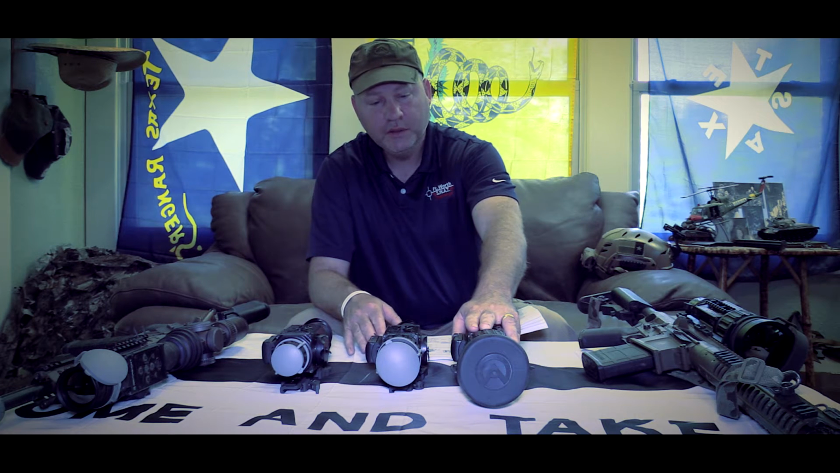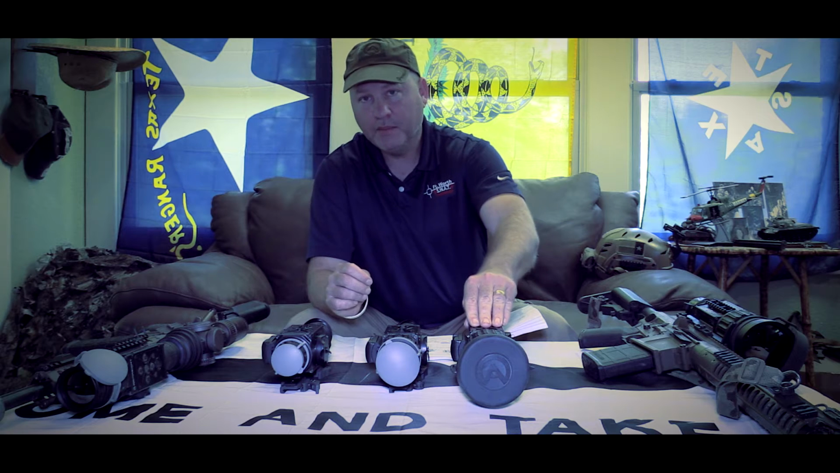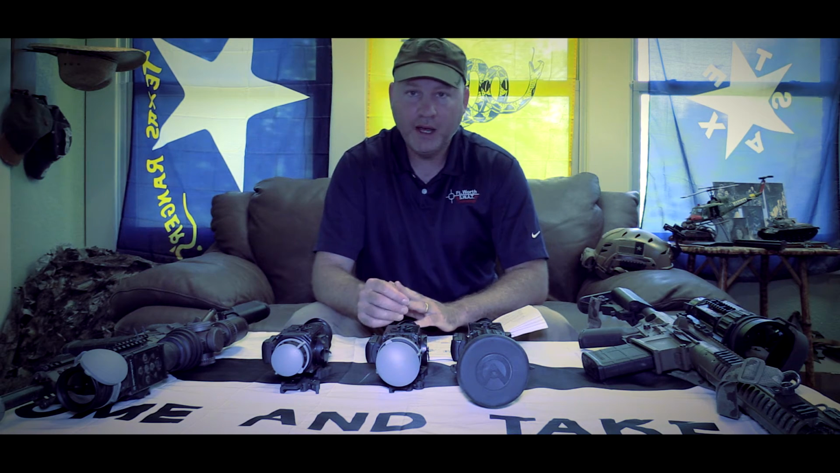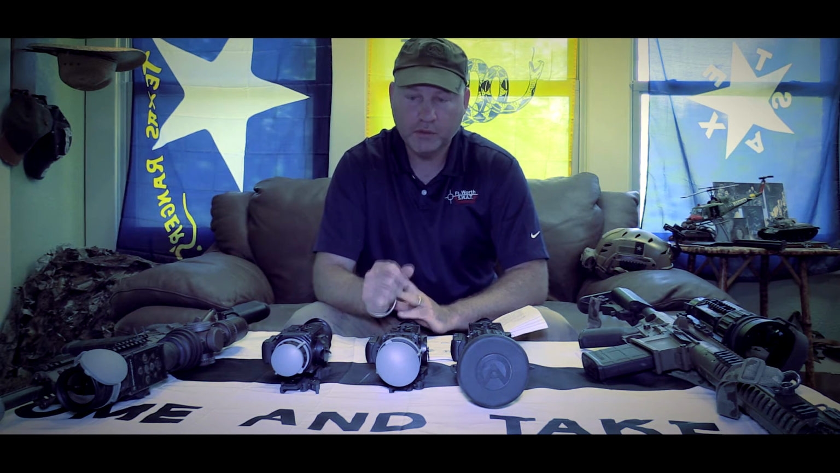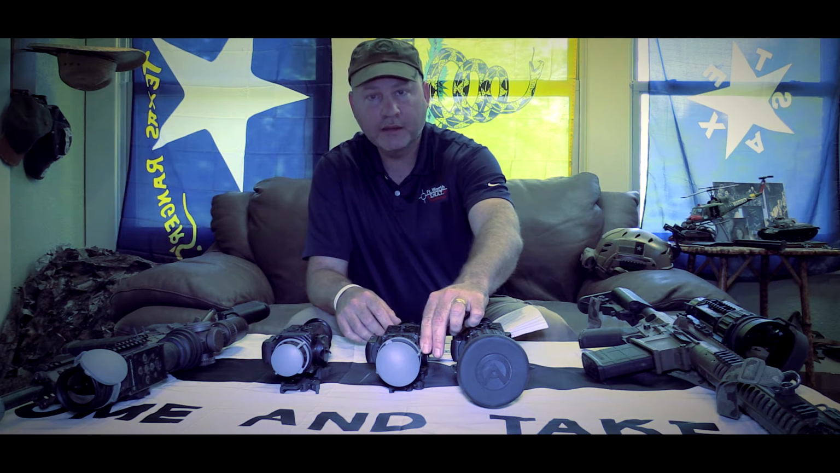Another thing that you can do in these is adjust the sharpness. So you can adjust the sharpness up and really define the edges and make that image just really pop and make it where you can tell what's going on and your targets will stand out very well.